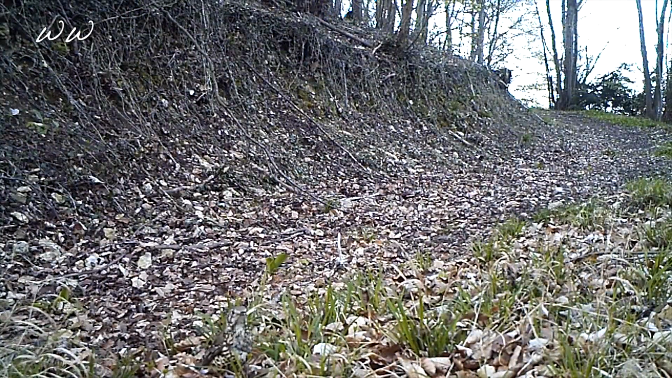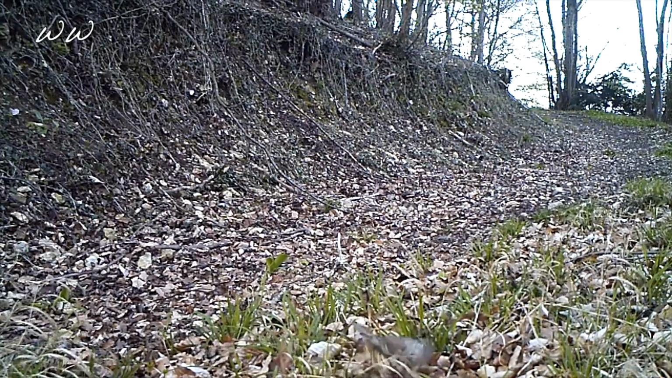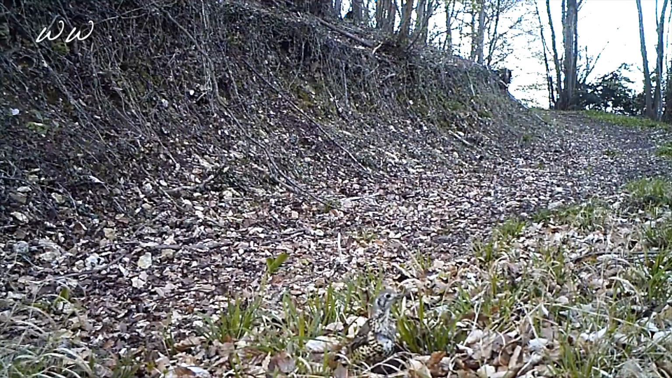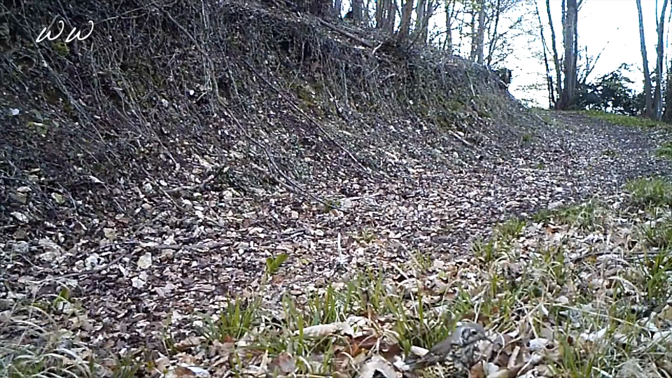More notably this week was this mistle thrush, hopping about the bottom of the screen. He's sorting through the leaves and pulling up what looks like dead pieces of grass, most likely for lining the inside of a nest. I haven't caught one of these on the trail camera before, so it was a really nice find, and I'll have to look out for it in the future.